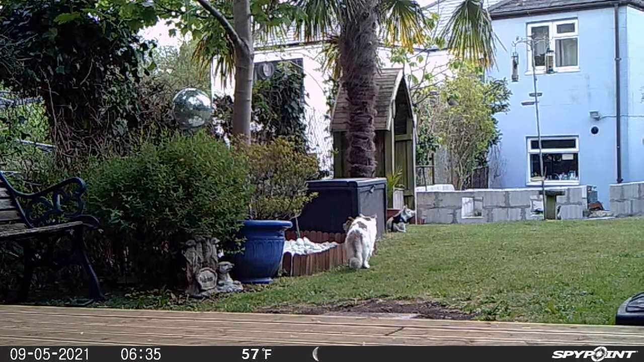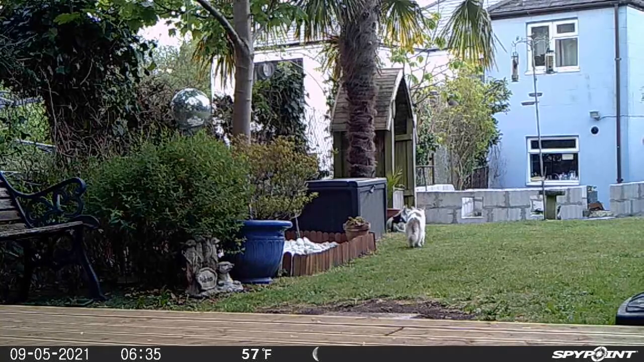You may notice in this little clip, as Arthur's walking up the garden towards the wall, our cat Boris is in our bedroom window having a good old watch, seeing what he's up to.